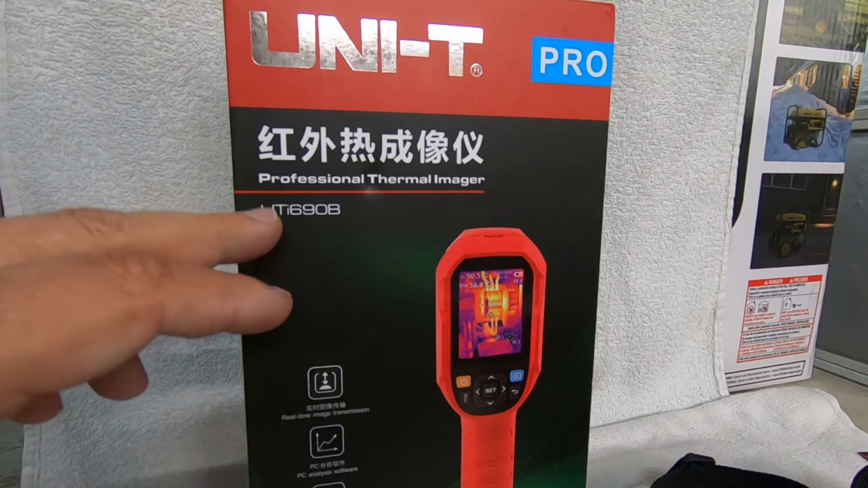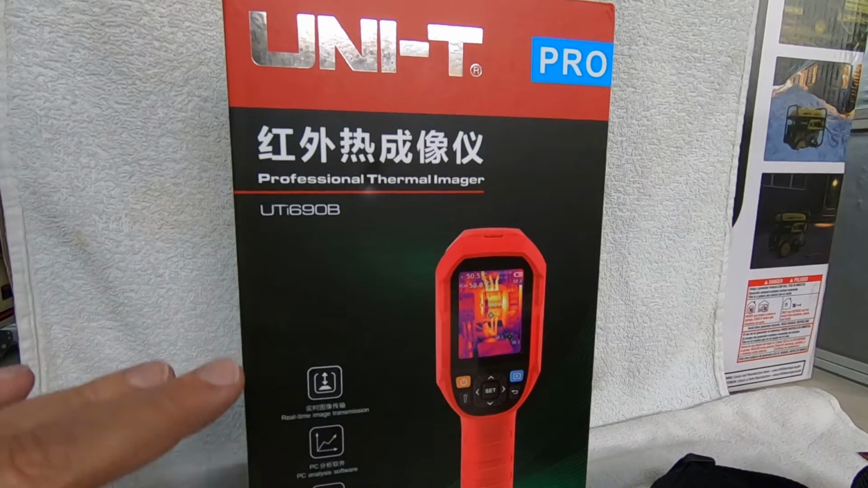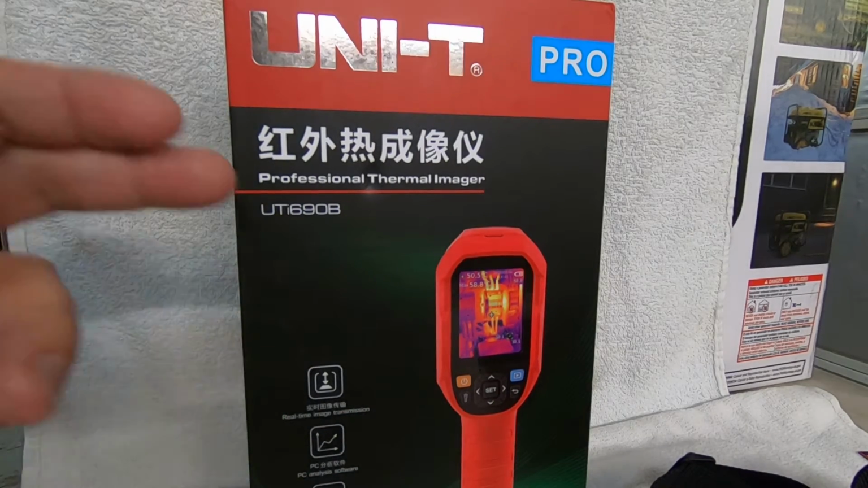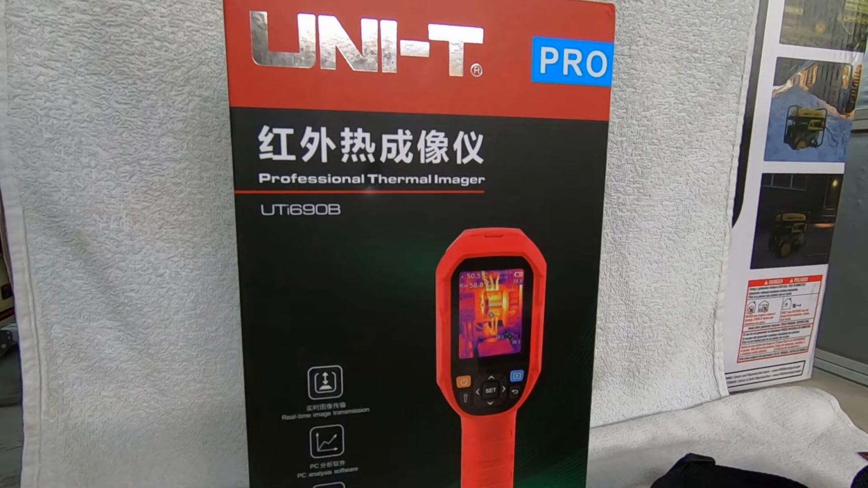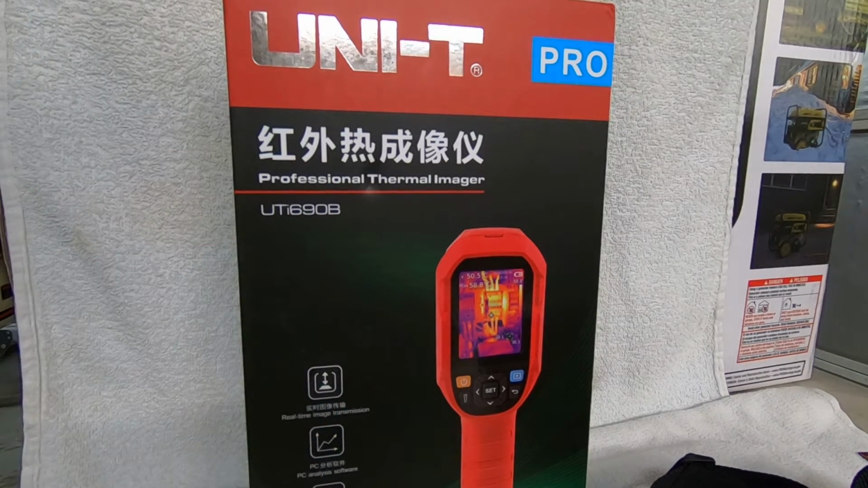Now, I believe that the UTI 690B, which is this one, is the replacement for the UTI 260B. The 260B, I believe, has been around maybe about a year, maybe a little less. And this, I believe, is the replacement for that.